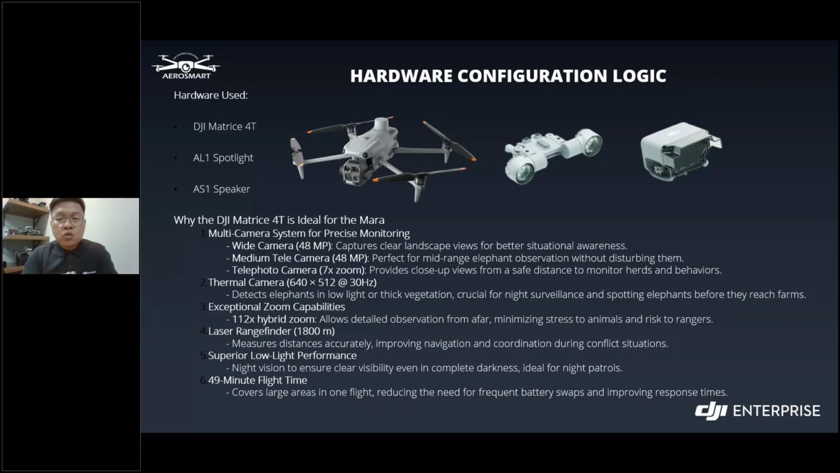It has a wide camera, which they can use for a clear landscape overview for situational awareness. It also has a medium telephoto camera with 48 megapixels for mid-range viewing to monitor elephants discreetly. And we also have a telephoto camera that has 7 times zoom, so it is safe to monitor them from a long distance. Not to mention a thermal camera that detects heat signatures at night through thick cover, with a maximum of 112 times zoom for detailed observation from far away without disturbing any wildlife.